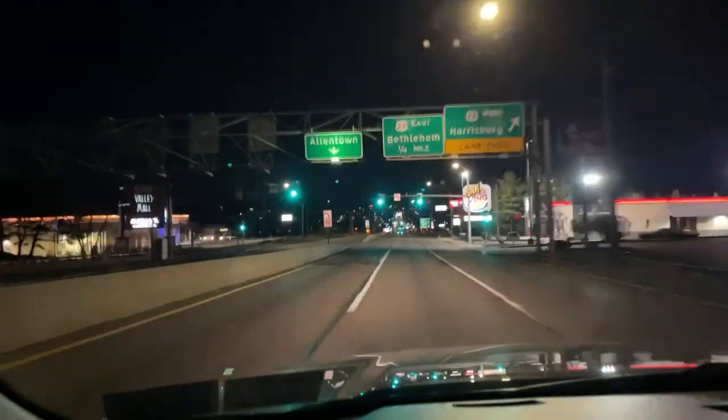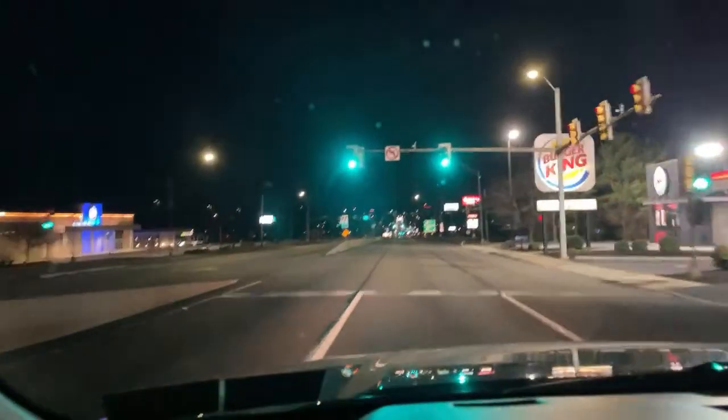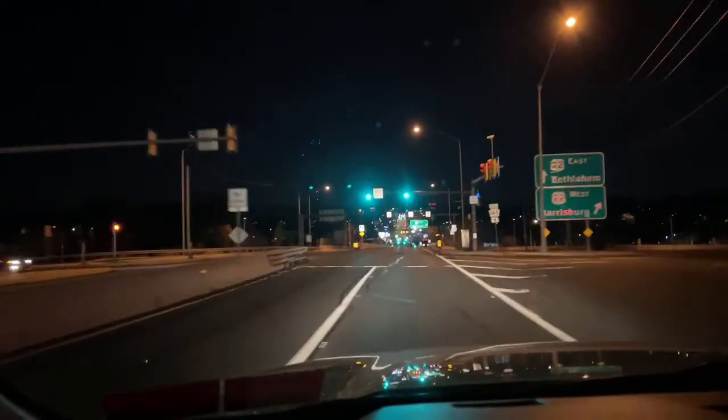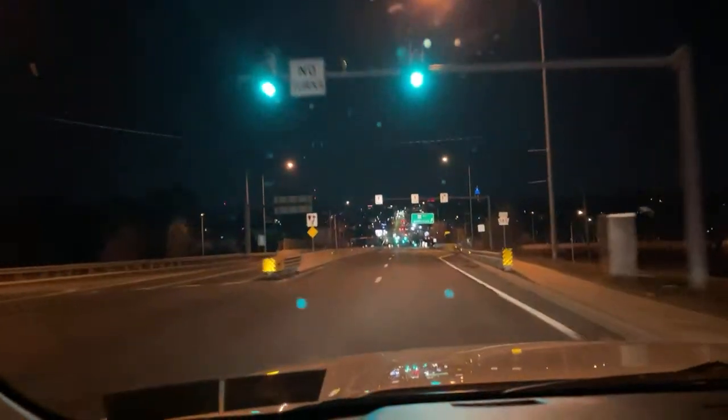But WPD, if you're watching, that's a good car to pull over just to check the welfare. Oh my God, he's all the way back there. He is driving so slow, guys. It gives me anxiety how slow he's driving, actually. He's like 10 miles an hour. Whew, take a deep breath, Bill. It's okay.